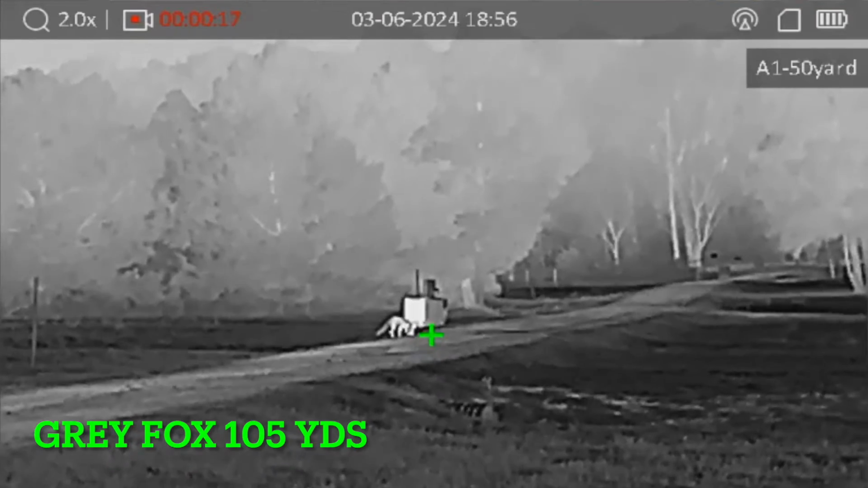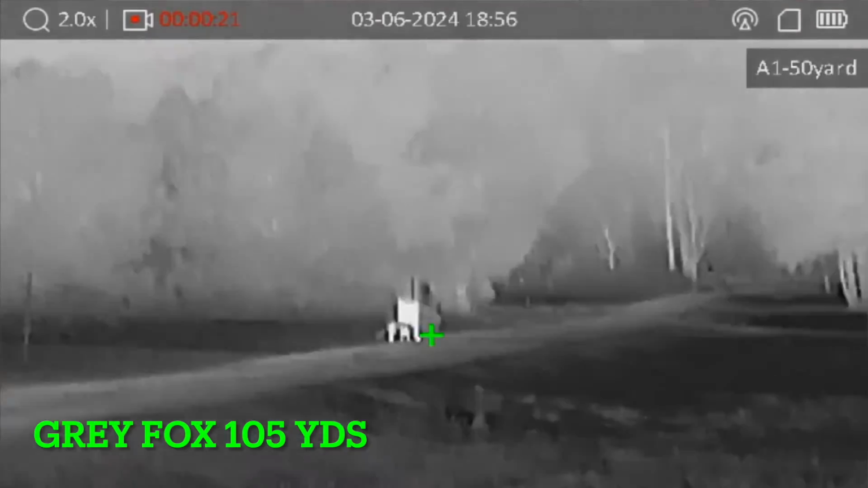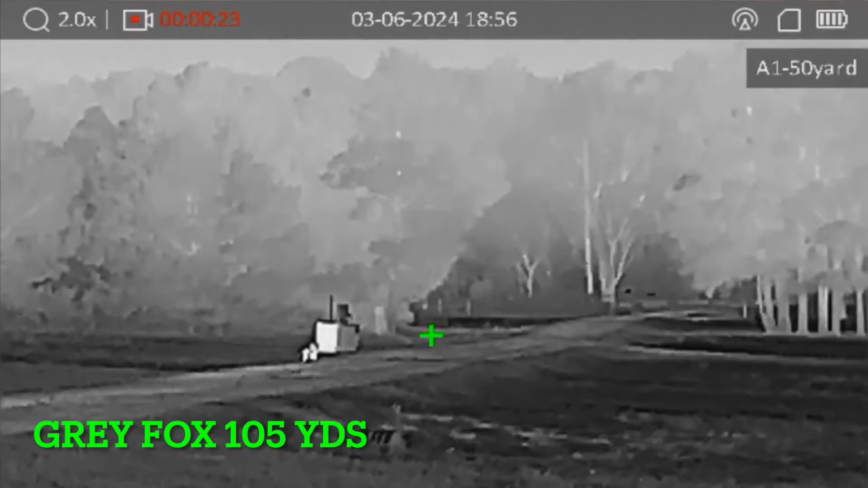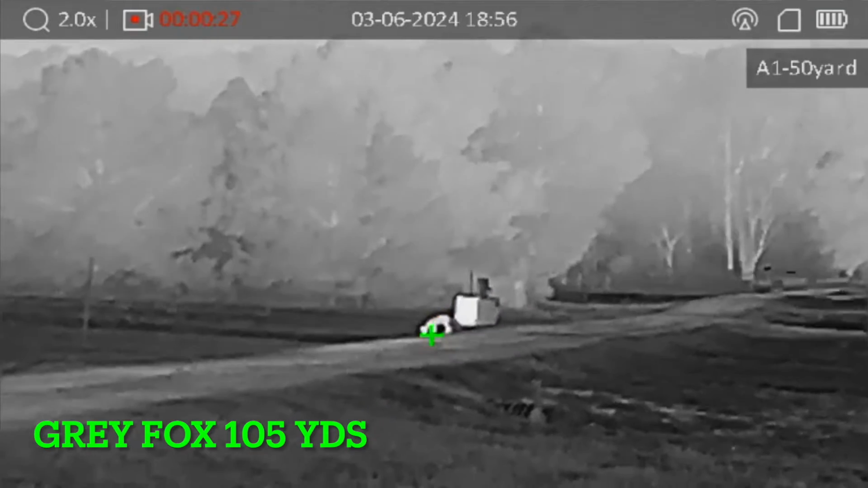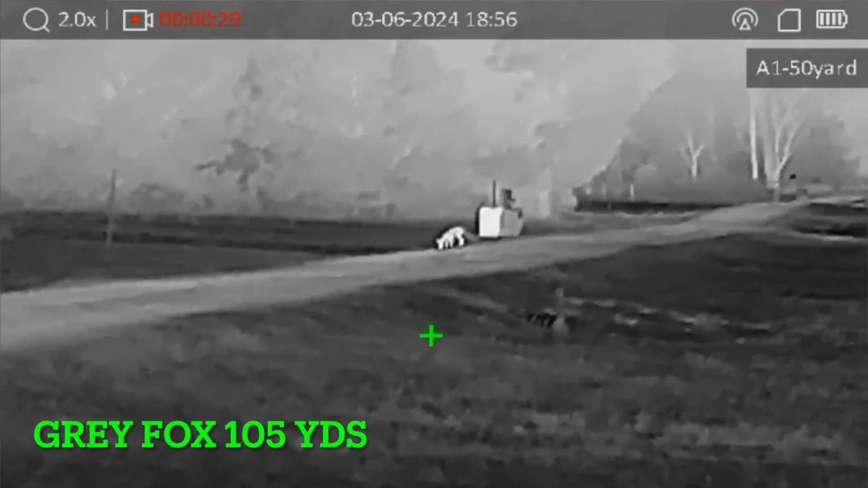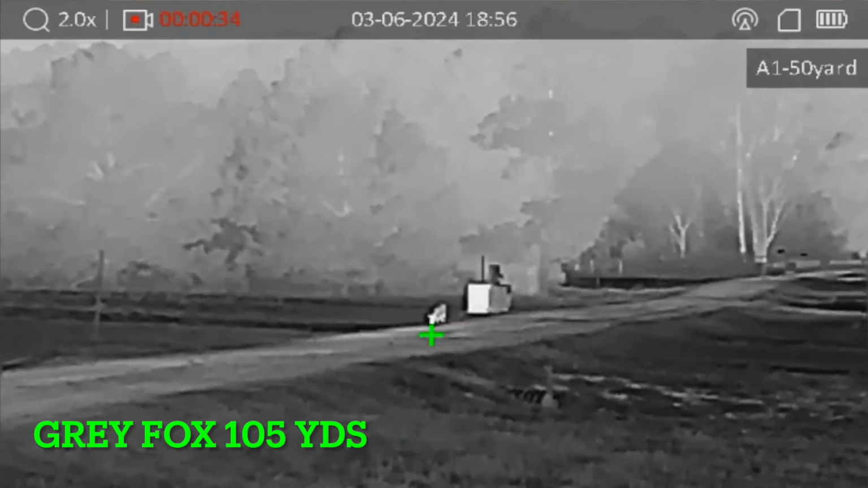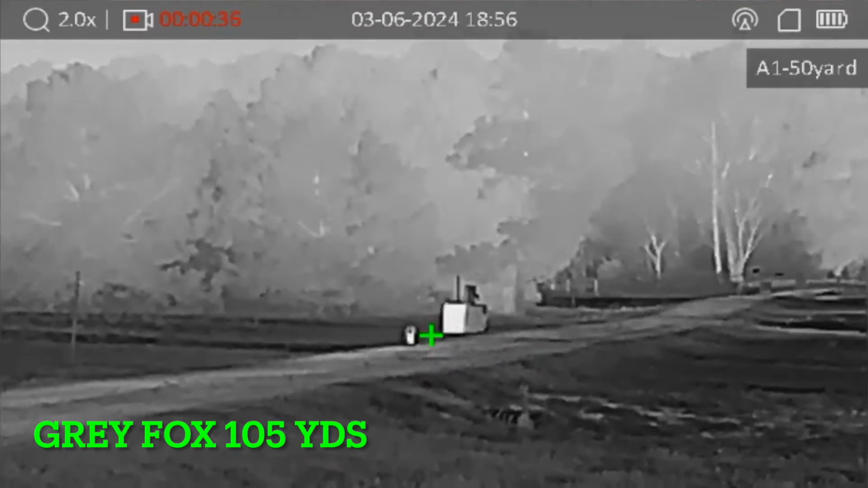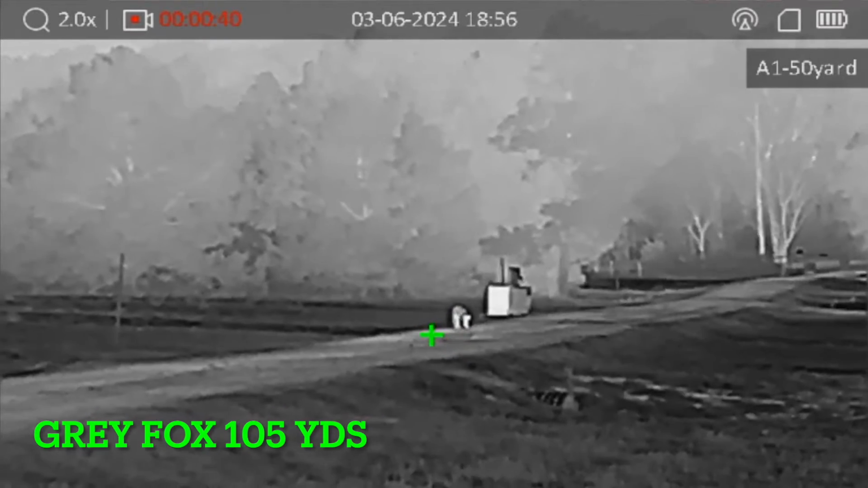But that is a giant upgrade, and again makes this Optic Version 2 just continue to stand out as a really great optic at that price point. Now, one thing that's important to me is video recording. I like to capture a lot of content, whether it be for YouTube or my Instagram page, so I can do reviews and things like that.